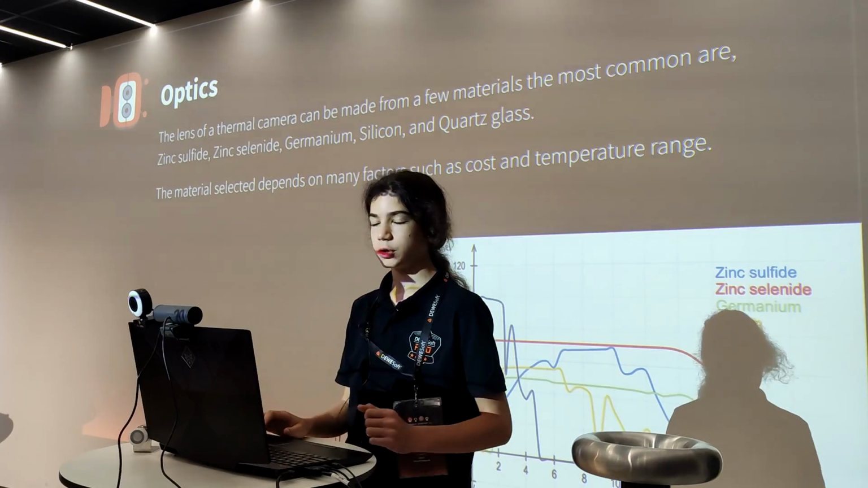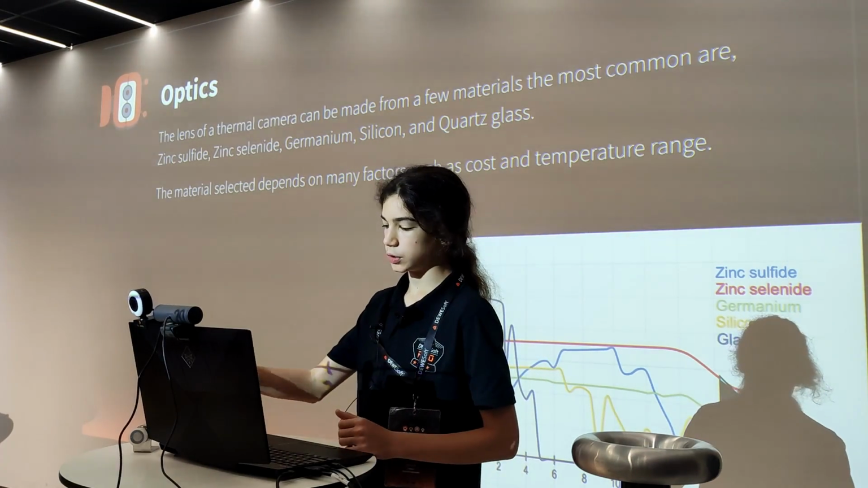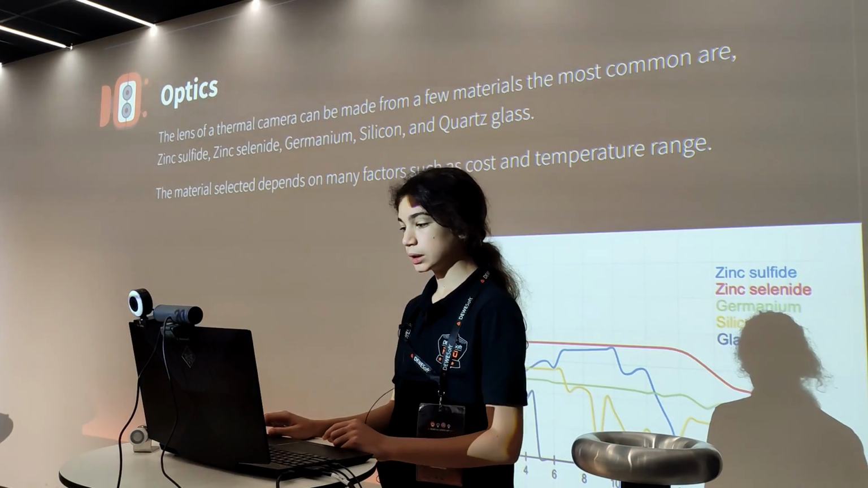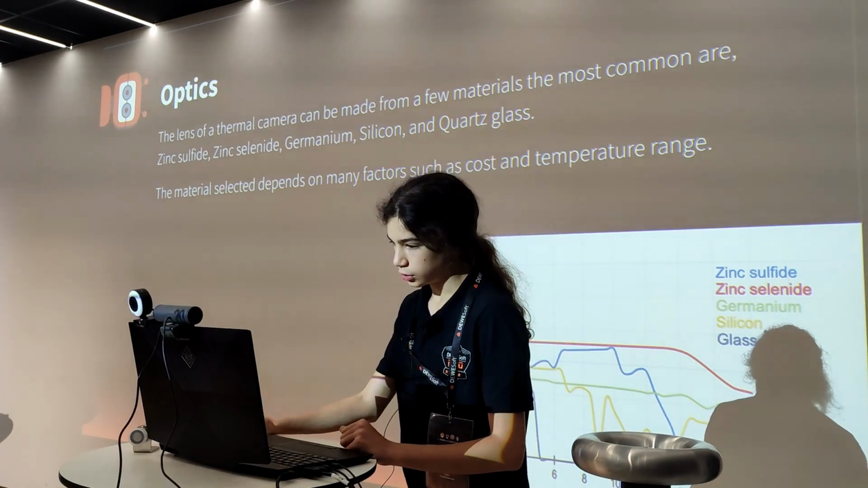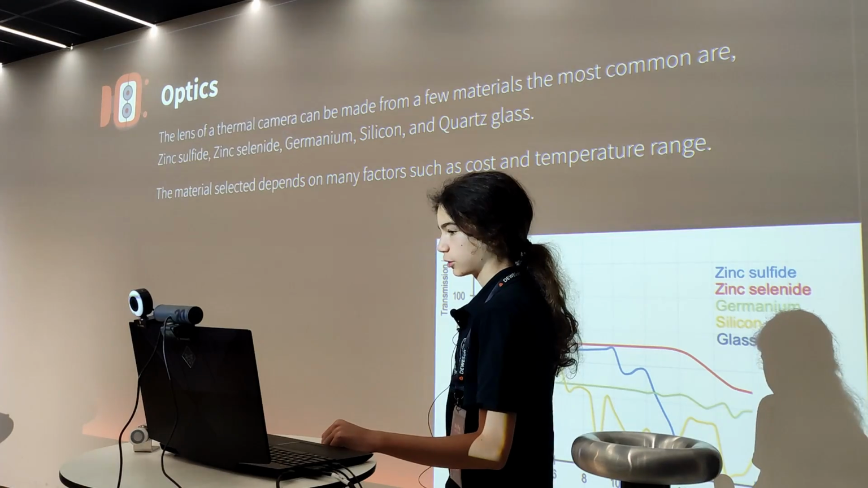So starting from the optics, the optics of a thermal camera is obviously very important. It's what focuses the light on the detector. However, choosing the right material is quite hard, since many things don't have a high transmissivity in this frequency. So here you can see the graph. There is transmissivity on the top, and on the bottom we have the wavelength in micrometers.